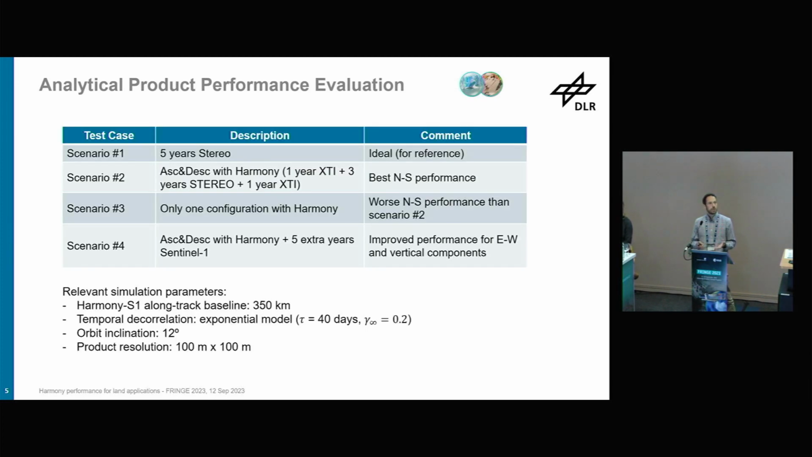I'm going to show now results for 4 scenarios, which are listed here. Scenario 1 is an ideal scenario that we will not have in Harmony. We would like to have 5 years of stereo. This could give us the best performance in the 3D deformation, but that's not what's actually going to happen. Then we have scenario 2, which is the ideal scenario in Harmony, where we have the 3 lines of sight, both in ascending and descending acquisition. This would give us the best performance in the north-south direction.